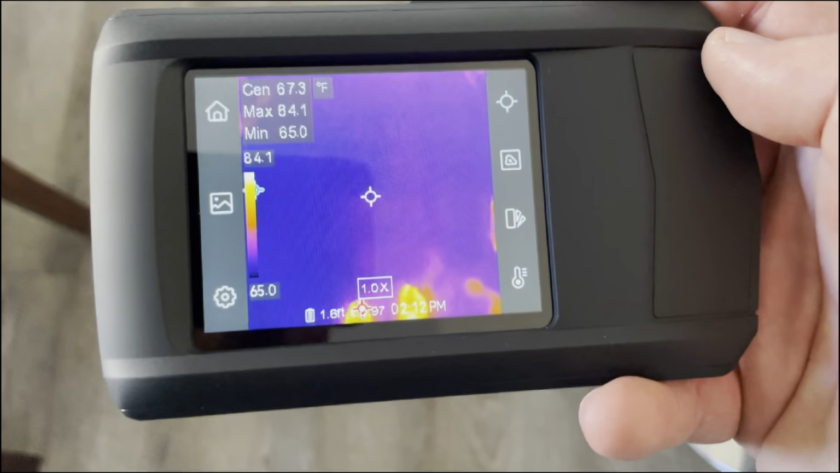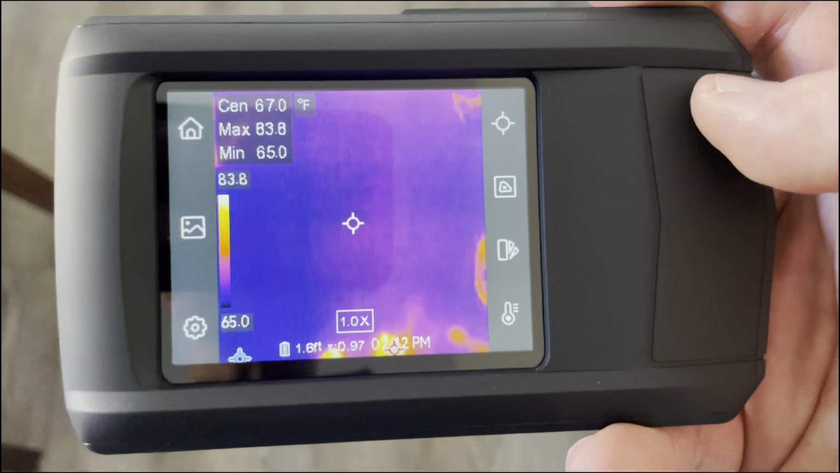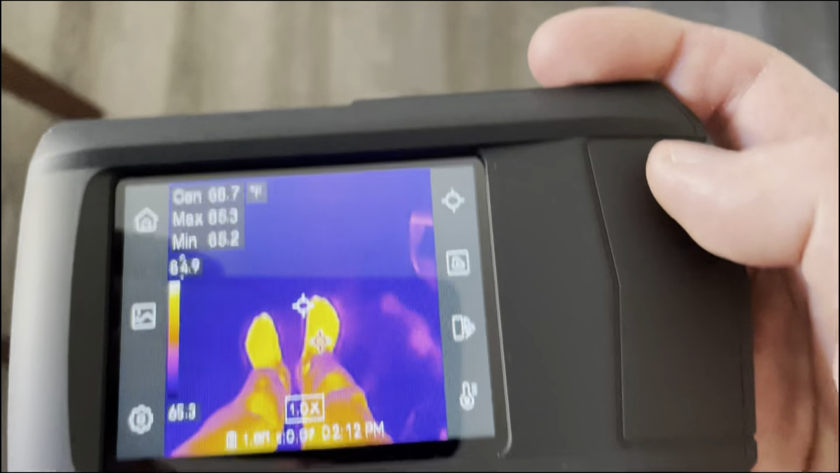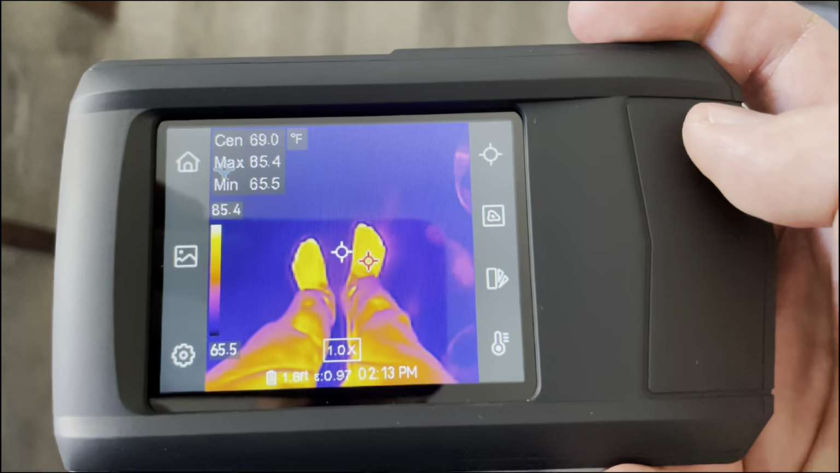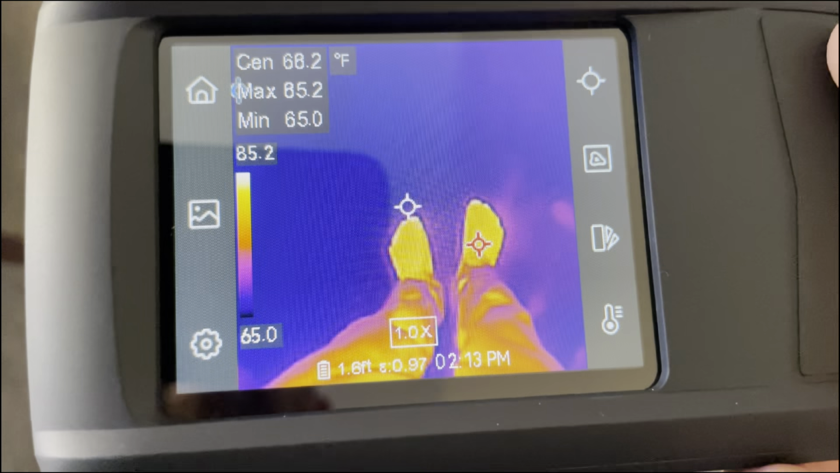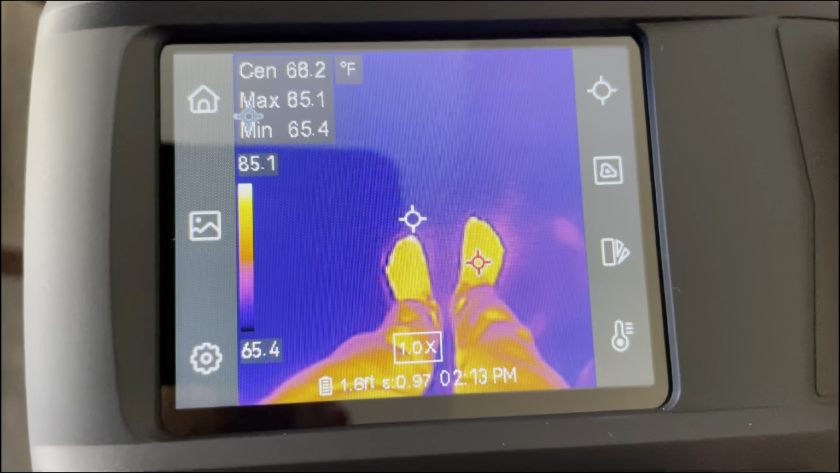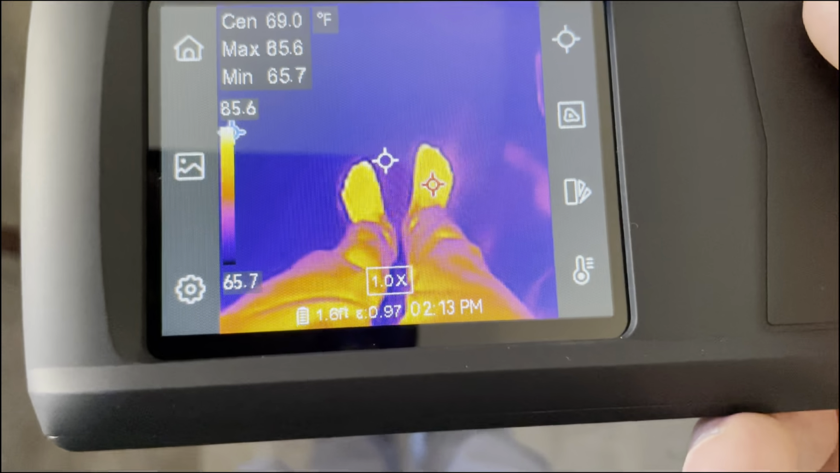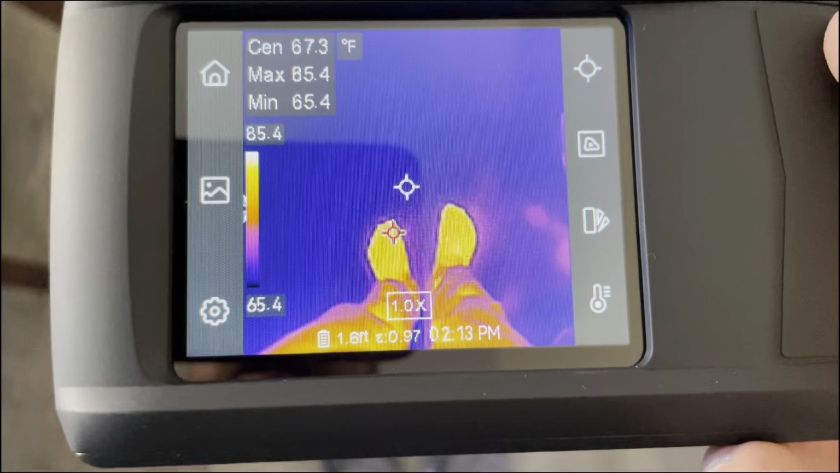Now, as you can see, there's all sorts of good readings right here. We've got a max and minimum that the camera is currently reading. And as you can see within this frame, my actual body is down there. We can look at my legs and you can see the vast difference. Over here, we have some color coding. So the room itself is reading about 65 degrees. Again, that's in Fahrenheit. You can change that to Celsius if needed. And then it's reading about 85 degrees Fahrenheit for my legs and feet. Now that's because I'm covered with clothing, so it's not reading my full body temperature.